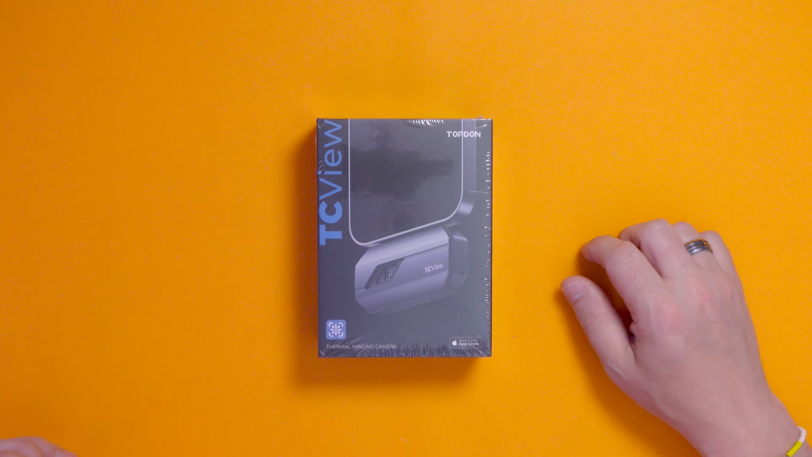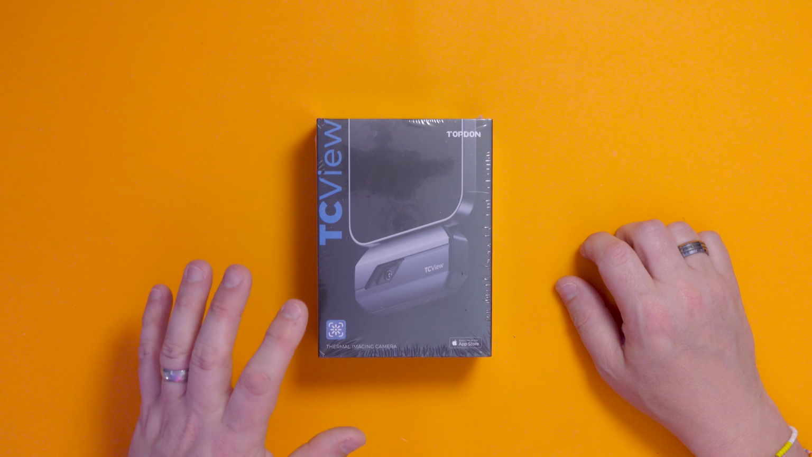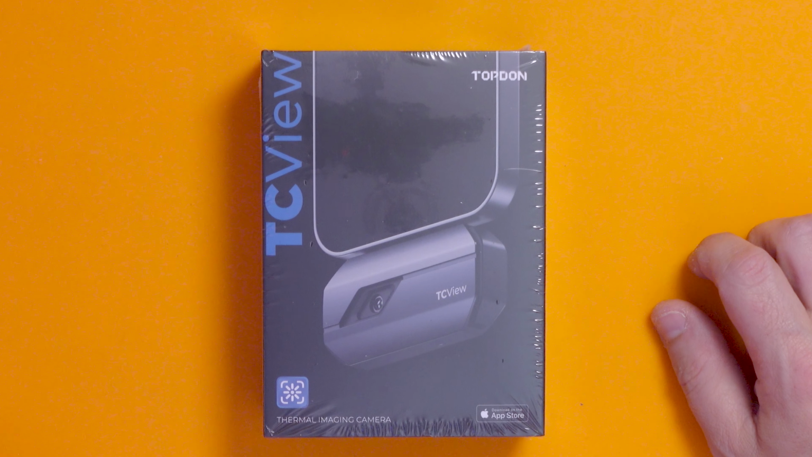Now, in today's video we will be looking at this, and this is the TopDon TC002 Thermal Imaging Camera, which the nice people at TopDon have very kindly sent me to test out. I'm quite interested to see how this works.